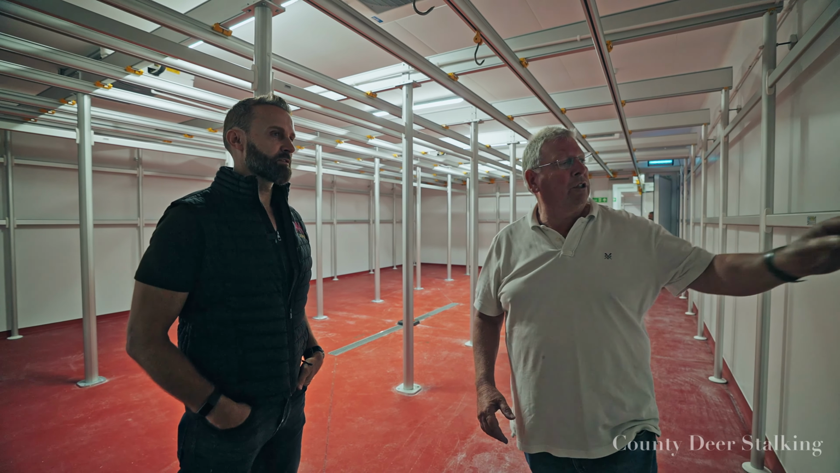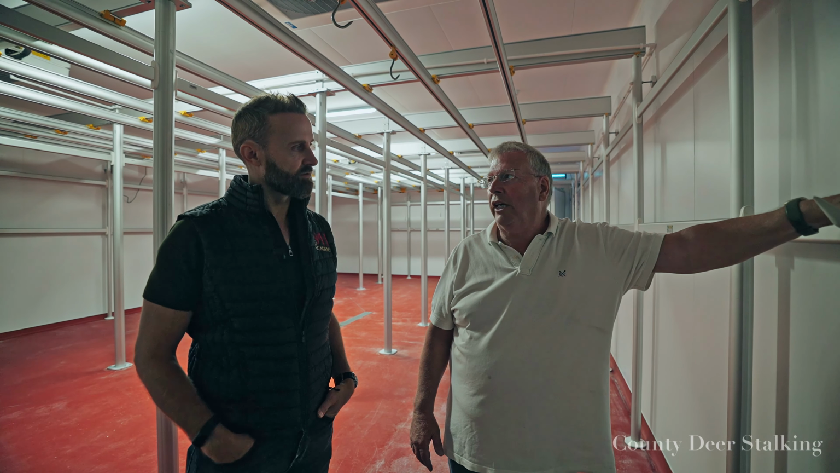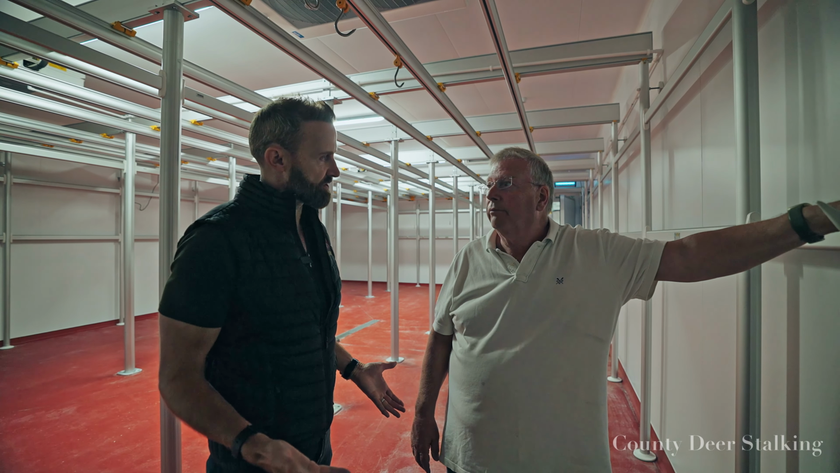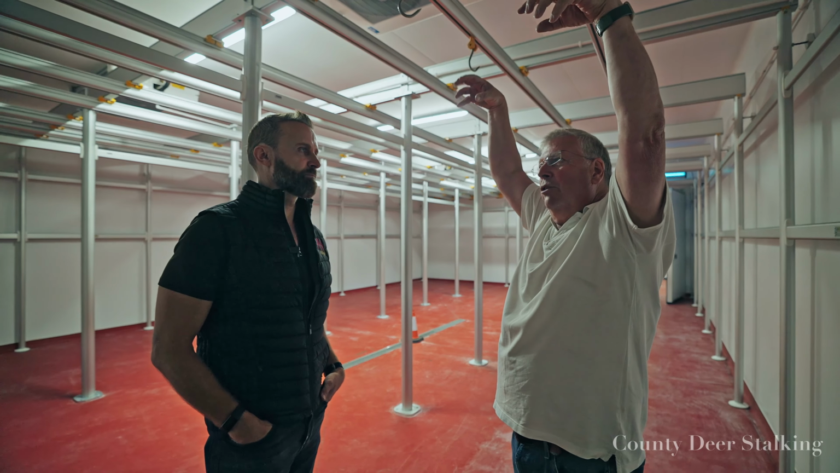But we've also got this wonderful piece on the side, which can take muntjac and Chinese water deer. So you can put an awful lot of deer in. 400 deer, mix them all up. Something so simple here, and it increases your capacity enormously, doesn't it? I always like to support from the ground up. I don't like supporting from above. Too much can go wrong.